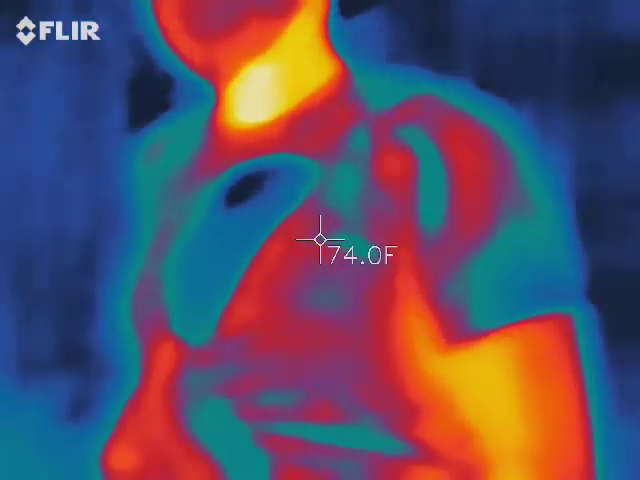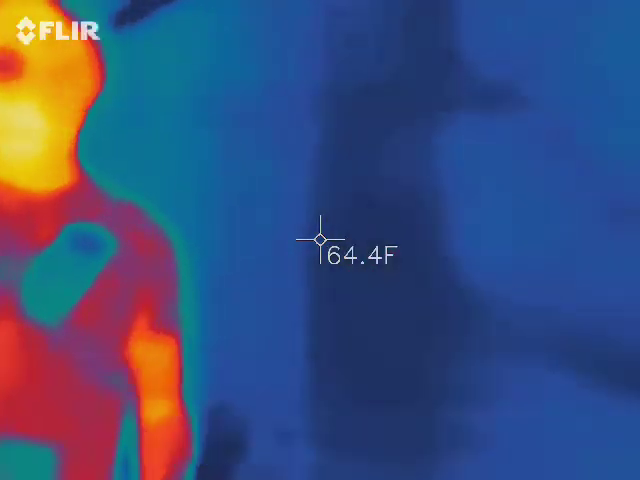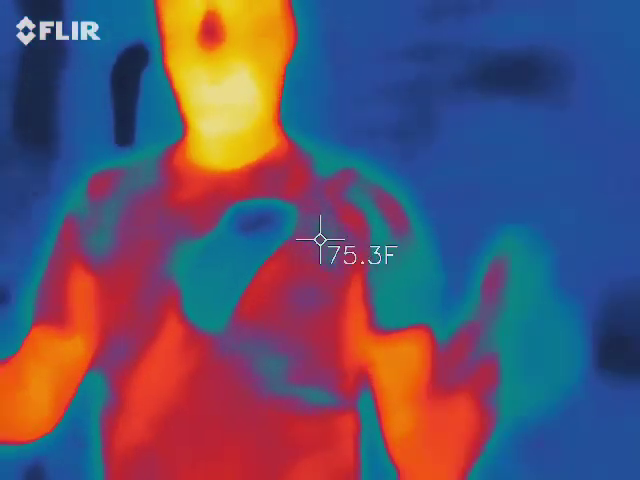Okay. And here, the reason why this is a great practice area for you is because you get to see metal, brick, asphalt, wood, foliage. Just do a quick scan and see how everything fluctuates.